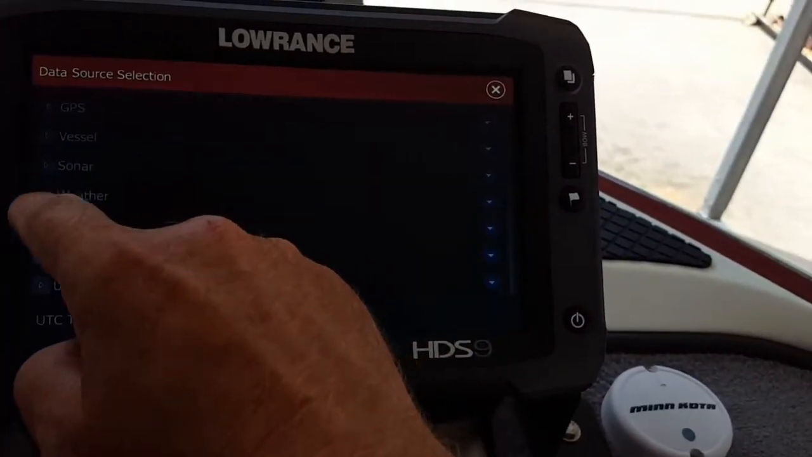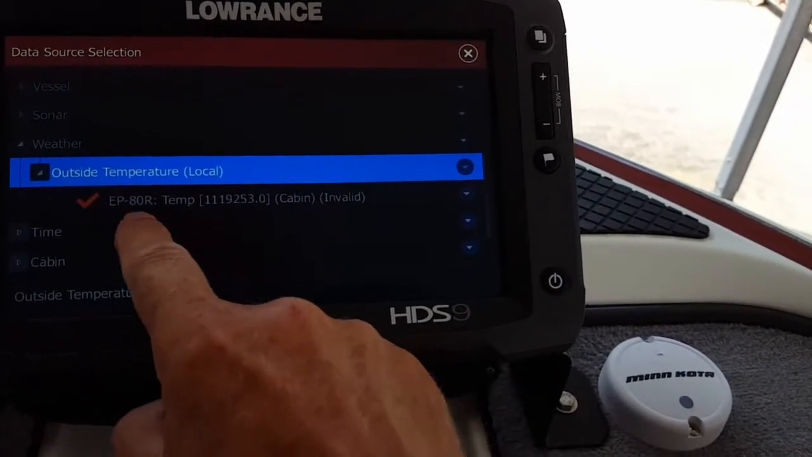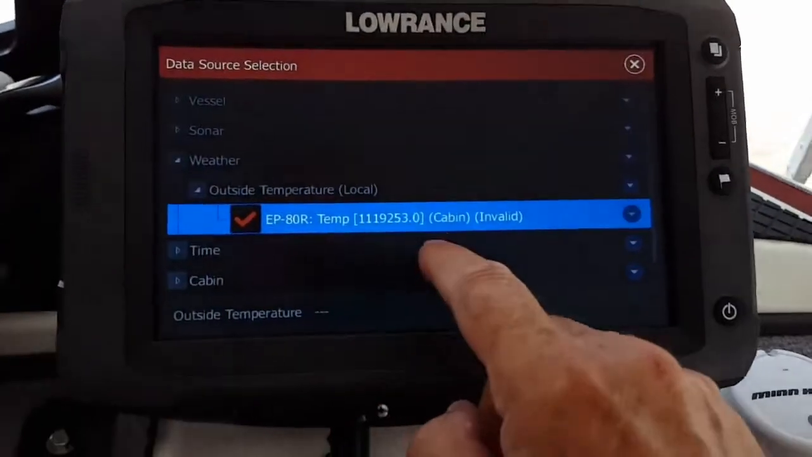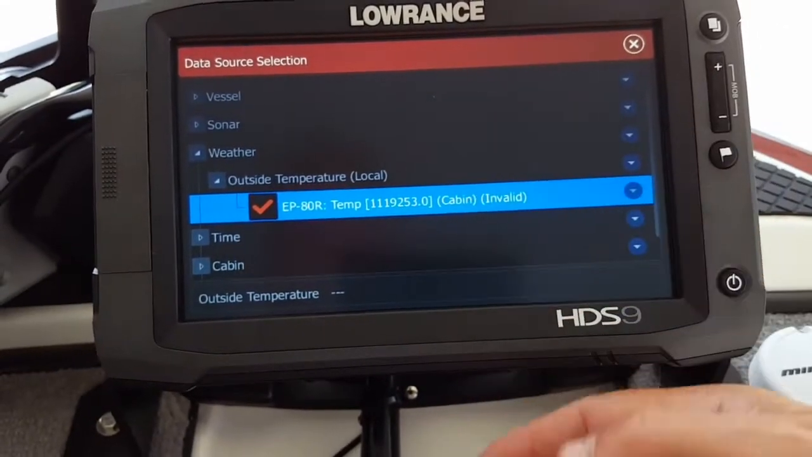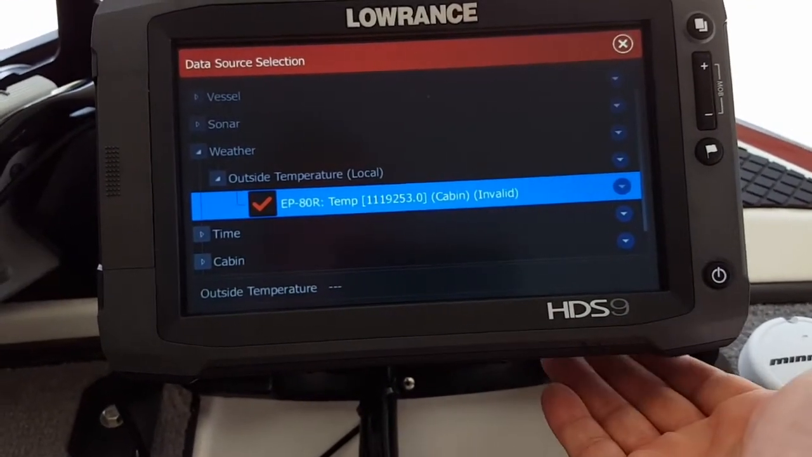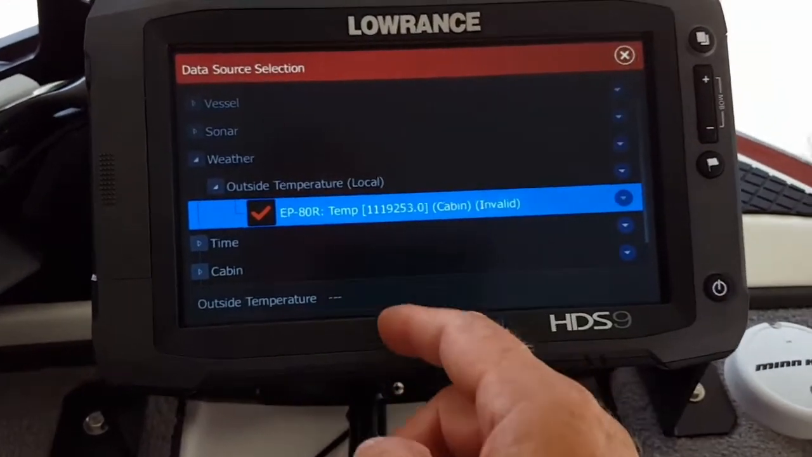I do everything down through here. I'll do the weather the same way, and it shows the weather. See, you've got local, and there's my temperature. It's mounted on the back of the transom, but I'm using a NMEA 2000 connection cable that runs up and shares from the 12 to this Touch 9 and tells me what the water temperature is back on the transom of the boat.